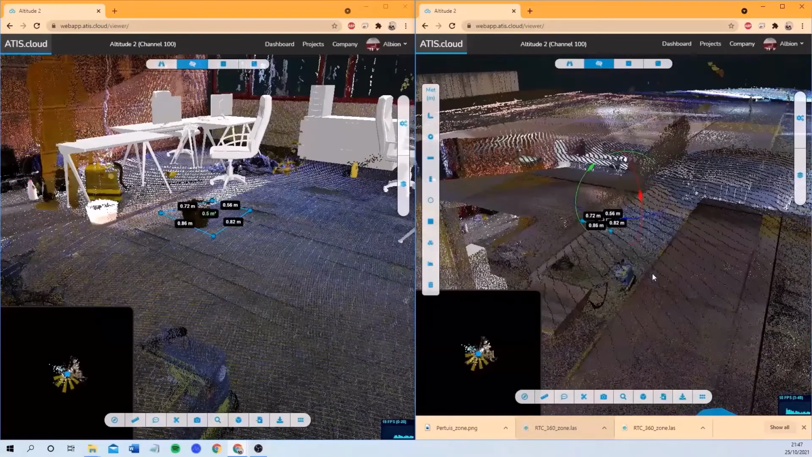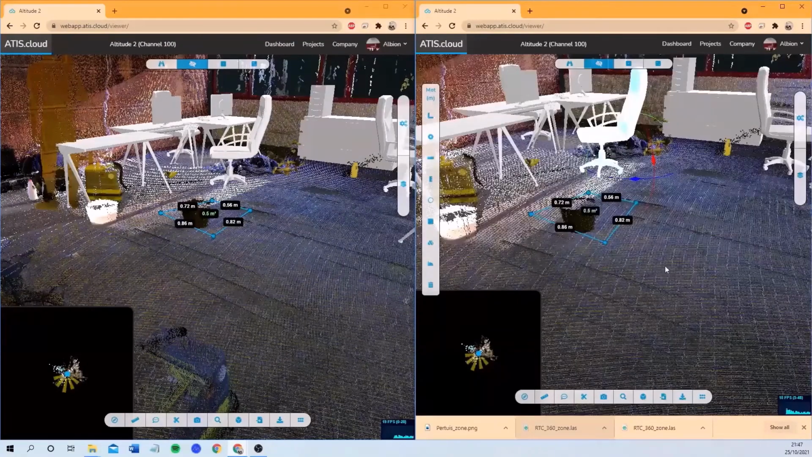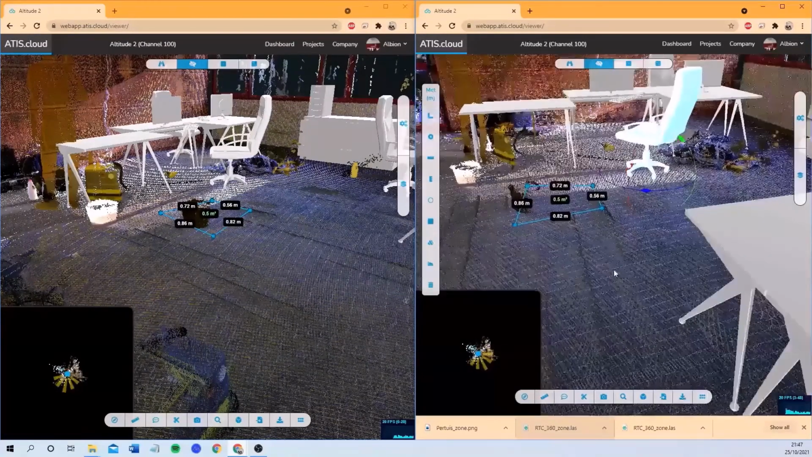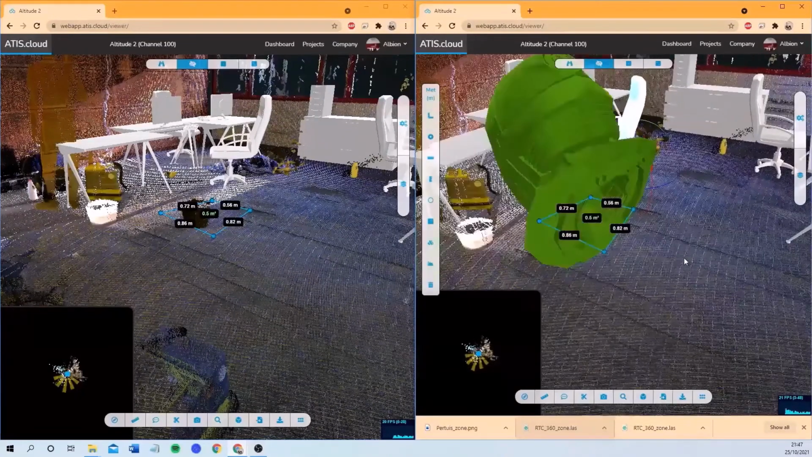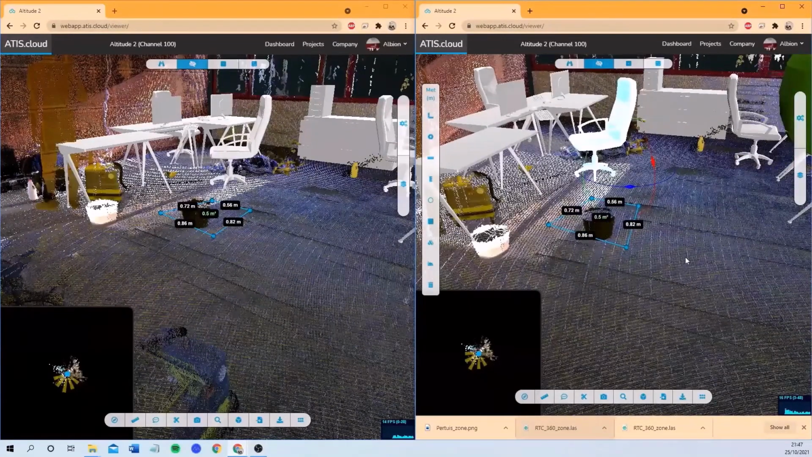So this is the same functionality as the VR, because on ATIScloud we can connect with VR and have a simultaneous meeting with a maximum of 10 people at the same time. And for this one without VR, we can go up to 20 or even more people connected to the same project.